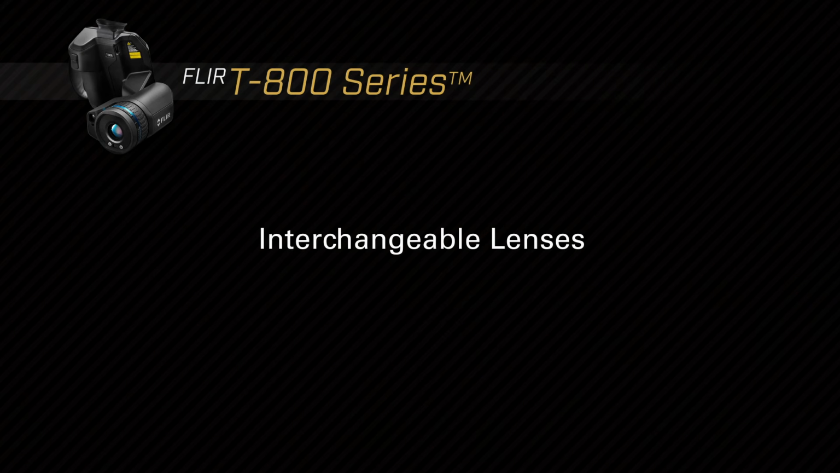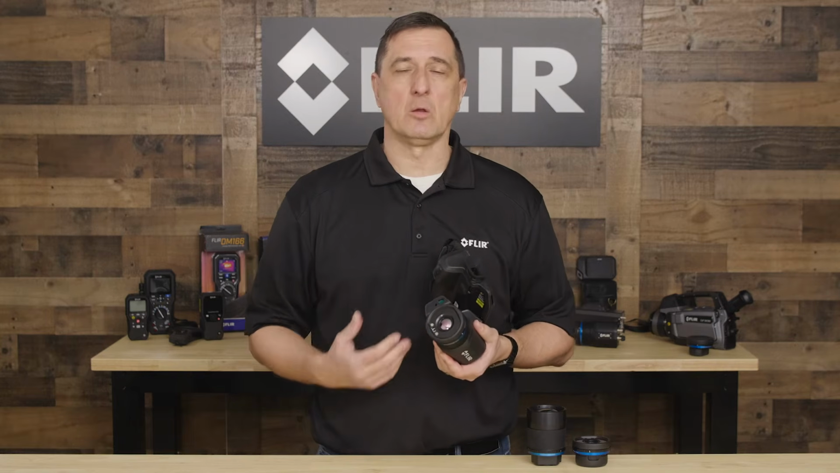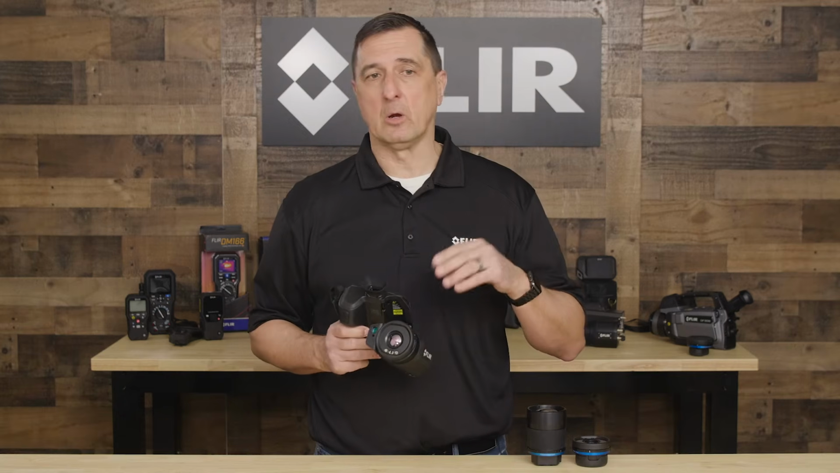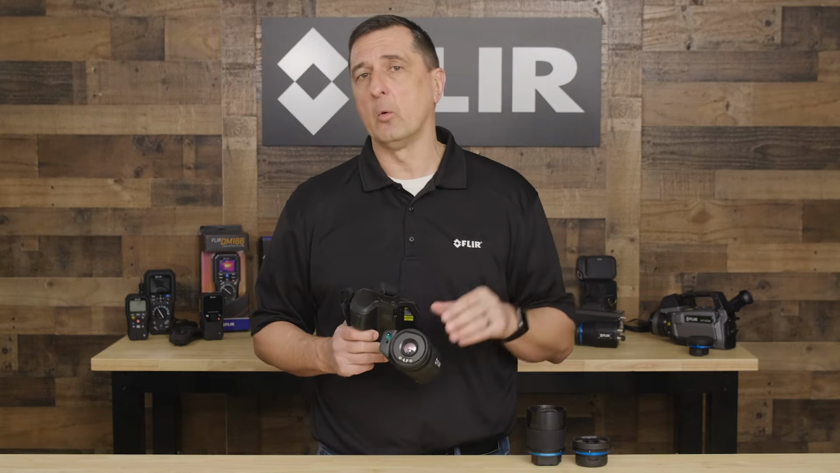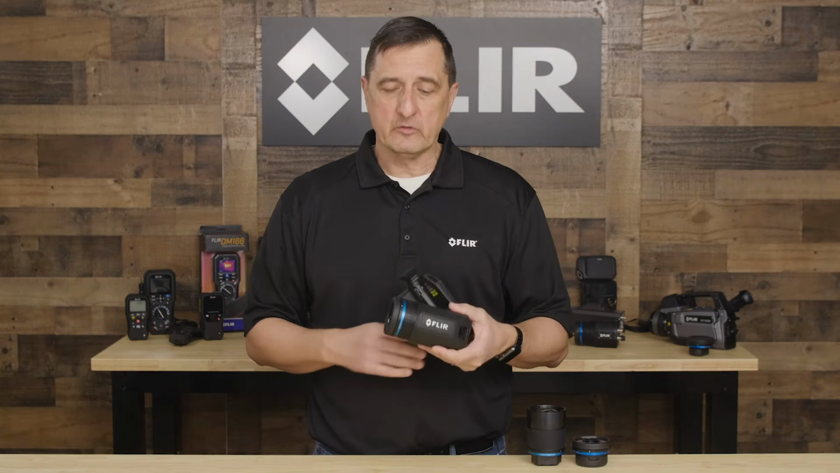One of the other nice features of our camera system is the ability to interchange different optics. So whether you're looking at a target very, very close where you might need a wide-angle lens, or you want to look at that target, maybe an outdoor transmission line or something in a refinery that's really far away, from a safe distance, we could use different optics. Really simple to use, right?